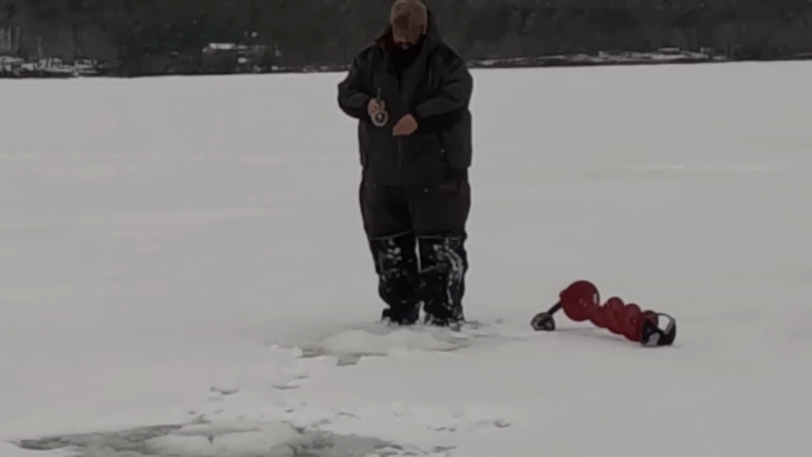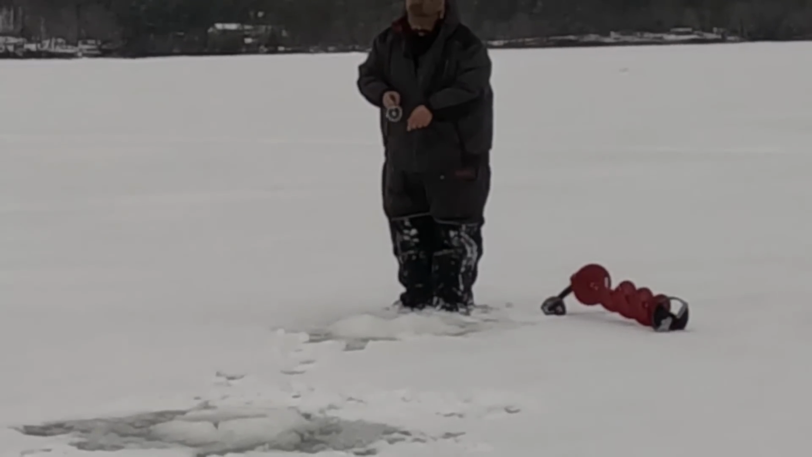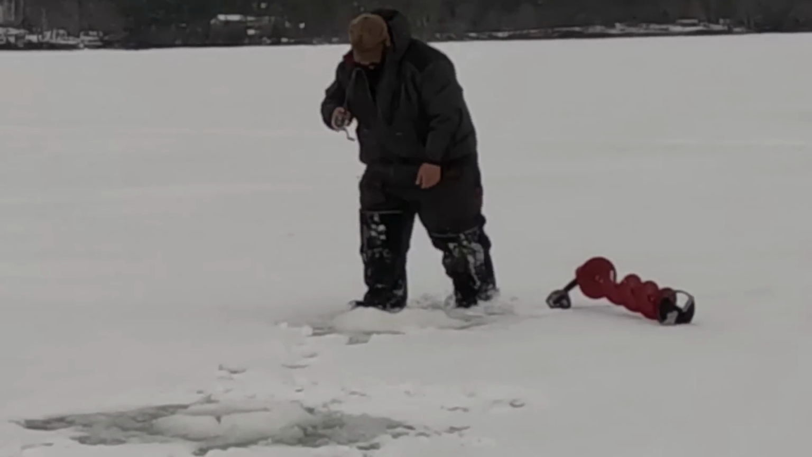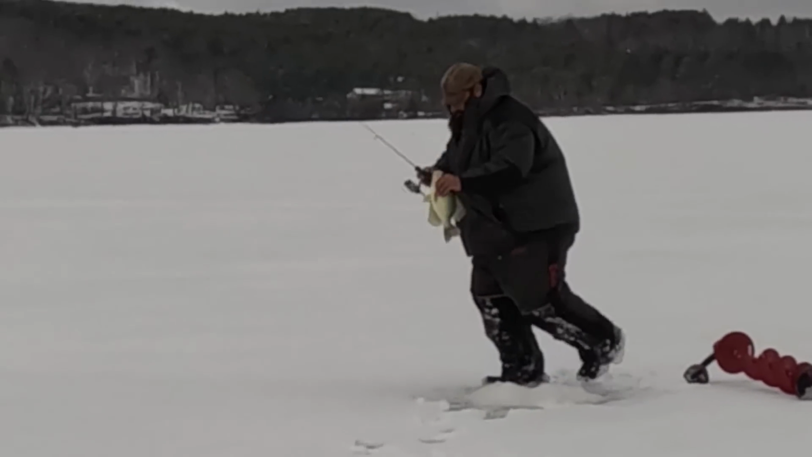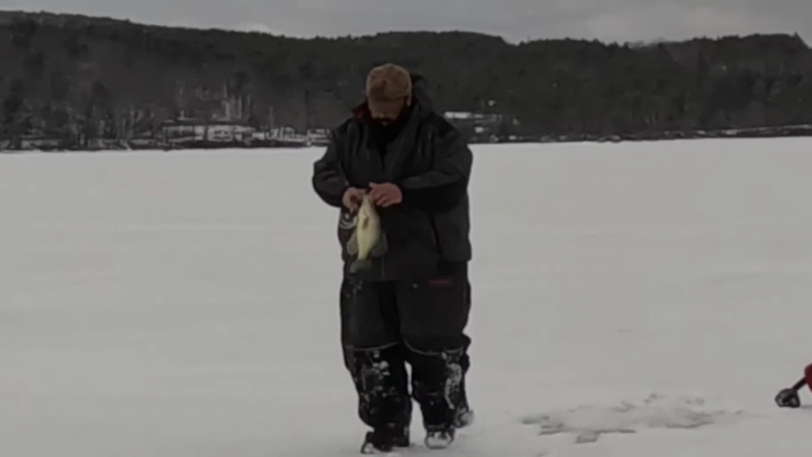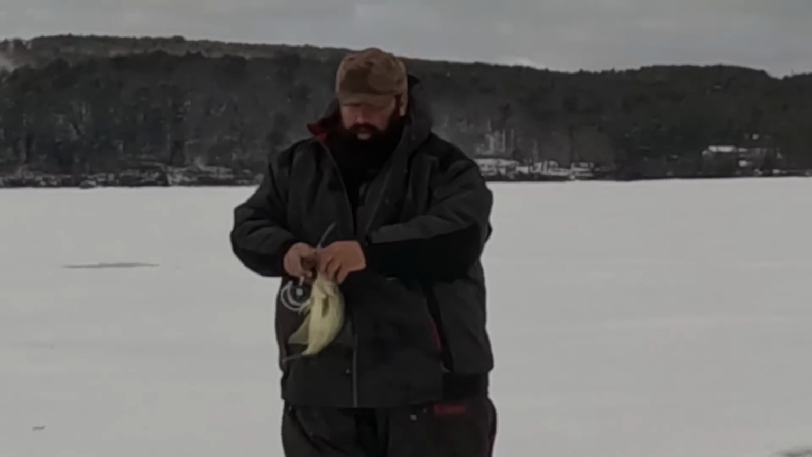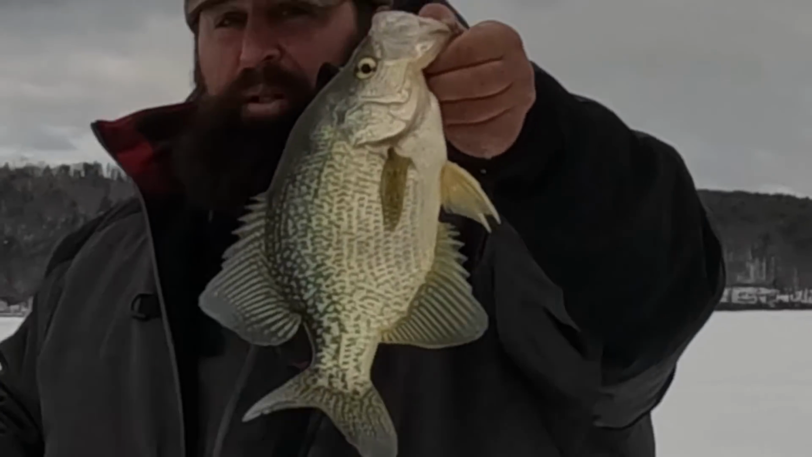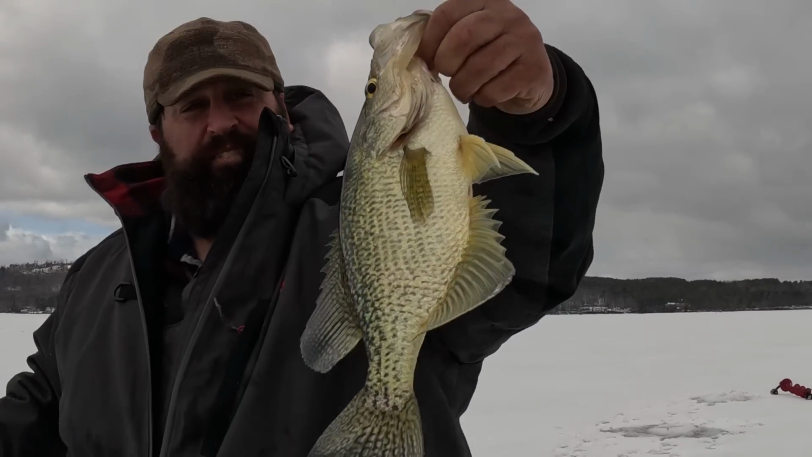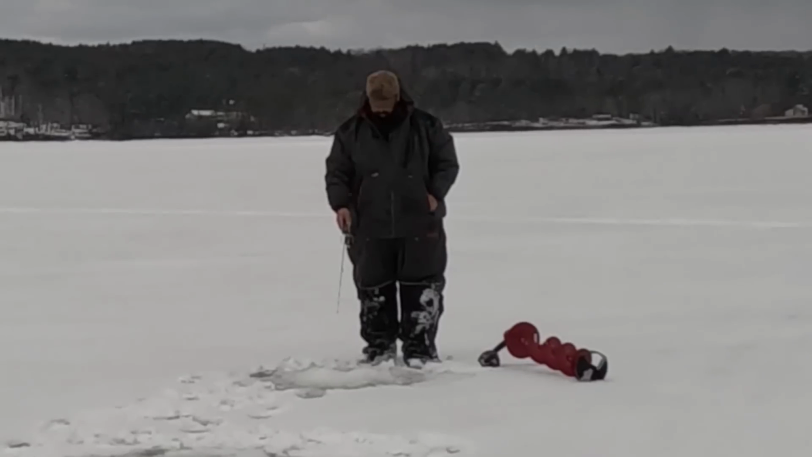Got him. Big old pie plate for you. Look at the size of these fish. They're just giant. Shoulders on them and everything.